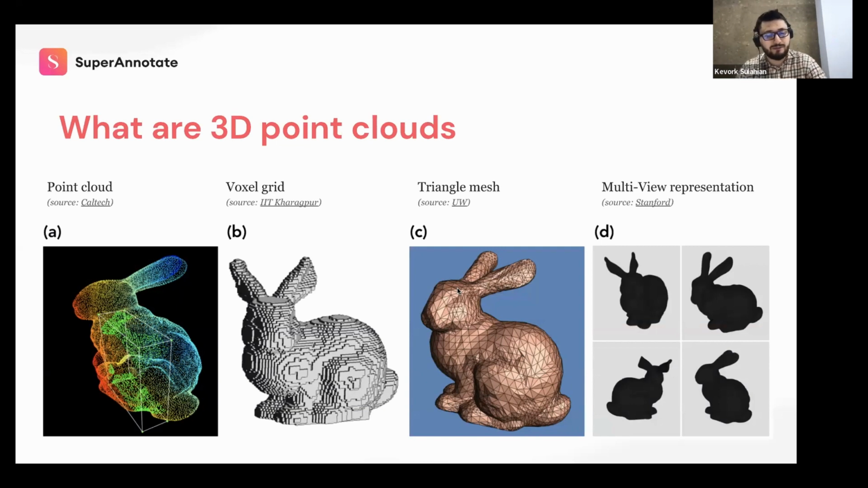But recent advancements in 3D acquisition technology have taken a great leap after the increased availability and affordability of 3D sensors like LiDARs, RGBD cameras, and 3D scanners, and of course, much more.